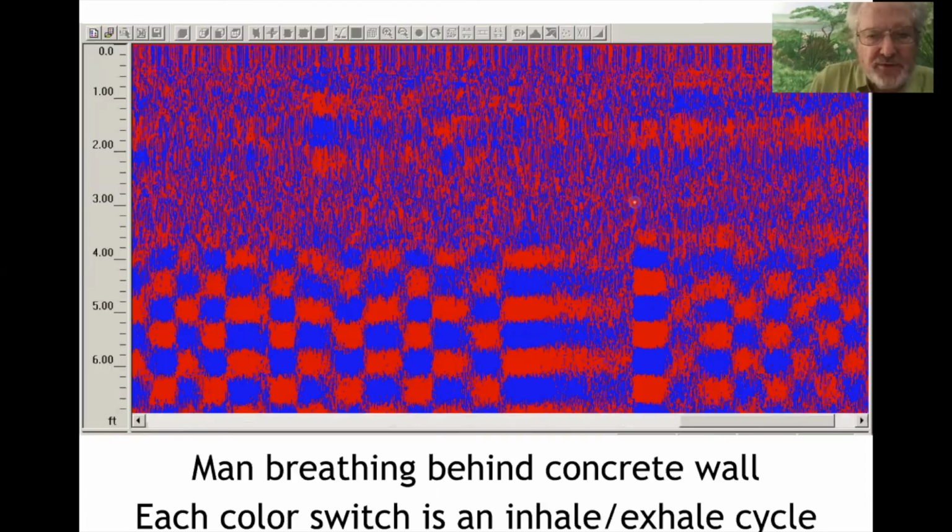So here's what the unit looks like, or I'm sorry, here's what breathing looks like behind a concrete wall using GPR. So again, this is time going across the x-axis. This is distance from the wall, or from the unit through the wall to the person about 4 feet on the other side of the wall. And so each one of these reversals here, blue, red, reversals, is the person breathing. Inhale, exhale gives a reversal. That's the motion of the chest.